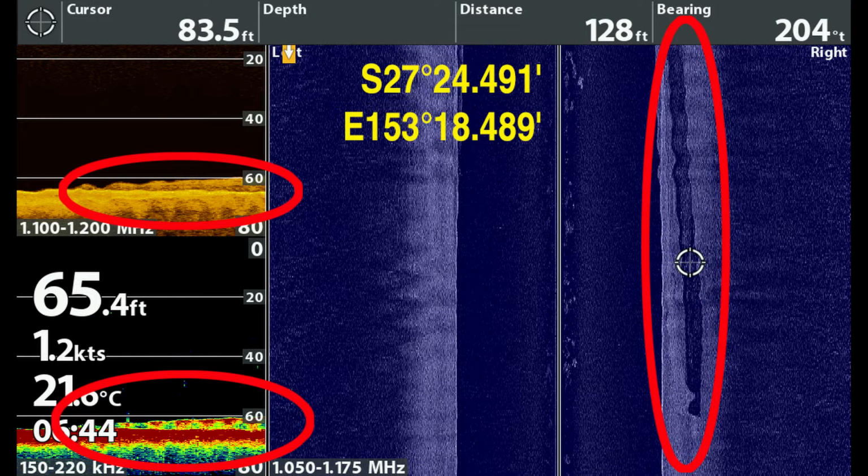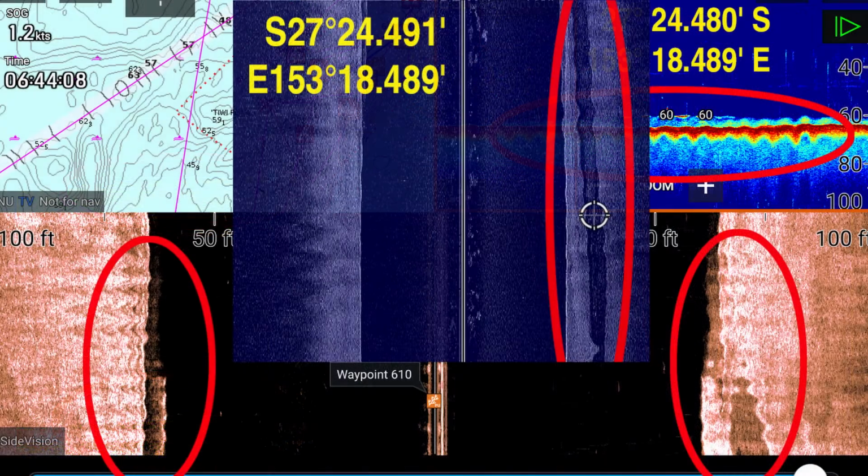Looks like there might be a couple of big fish in amongst them, but it's mostly bait, and I think that's probably why I'm not seeing any fish on the side imaging, but I am seeing their shadow on the ground. Could be totally wrong with that. As I say, I'm still learning side imaging.